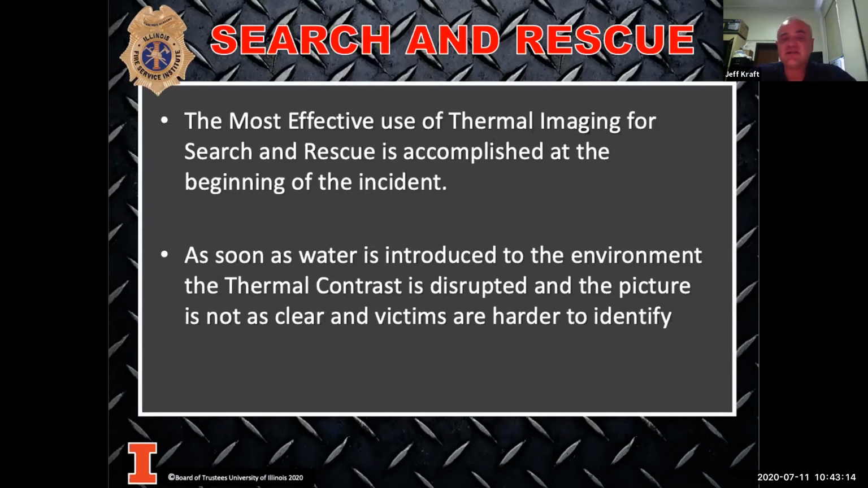6 foot level is going to give me where my areas of my secondary means of egress are going to be. Doors and windows on the other sides of the room. I may also see someone laying on a couch or laying on a bed at the 6 foot level. Then I'm going to scan the floor. It gives me a layout of the room, possible victims on the ground, or anything else I need to be concerned about that's at floor level.